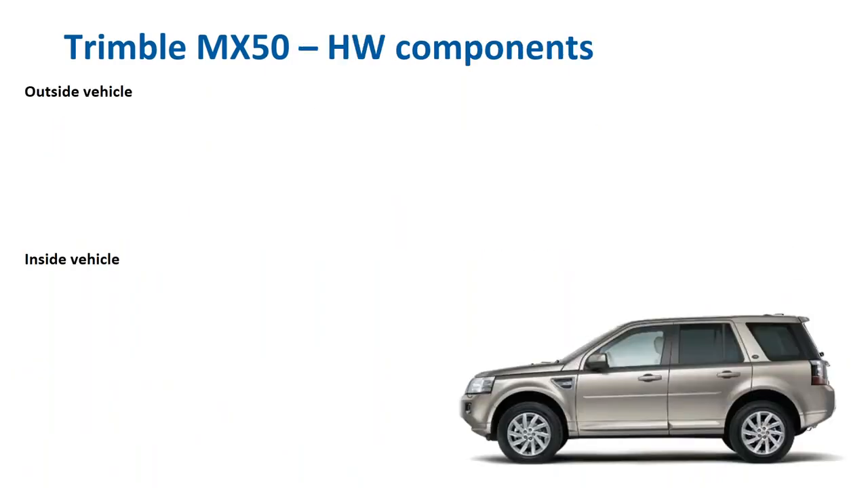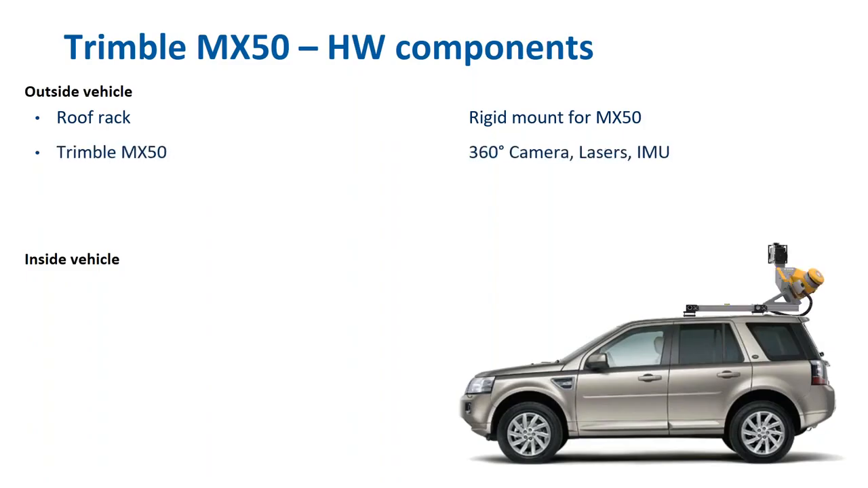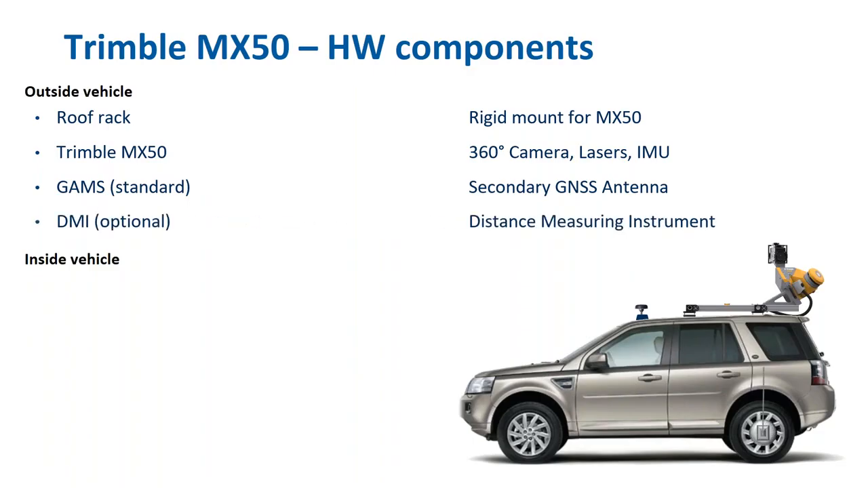So let's have a look how it all fits together. Outside the vehicle, we have our roof rack, which is supplied as part of the system. We have the MX50 sensor head itself with our lasers, 360-degree camera, and GNSS IMU. We have the secondary antenna system, or GAMS as it's known, for aiding with heading. And then there is an optional DMI that can be fitted to the vehicle's wheel.